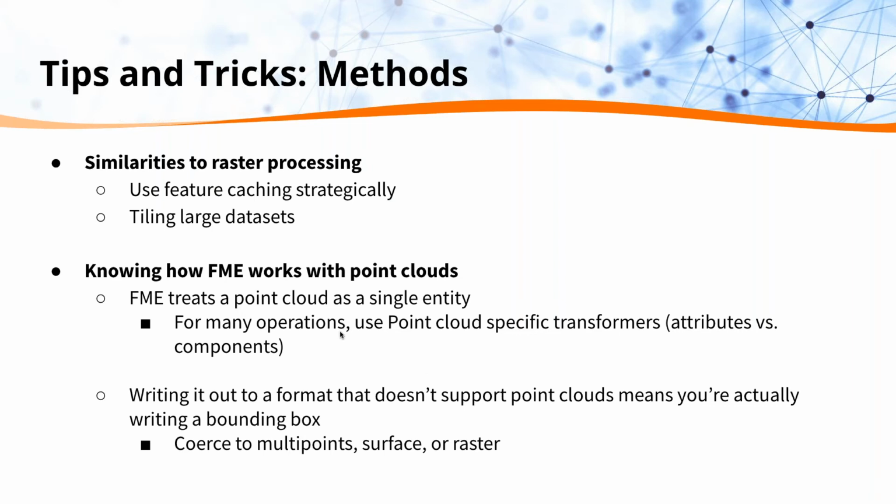Lastly, jumping backwards, there's lots of operations that are point cloud specific, such as working with attributes versus components. So check out the point cloud transformers and make sure you're using the correct tools for it. Such as the attribute manager will manage attributes, and then point cloud transformers can work with components.